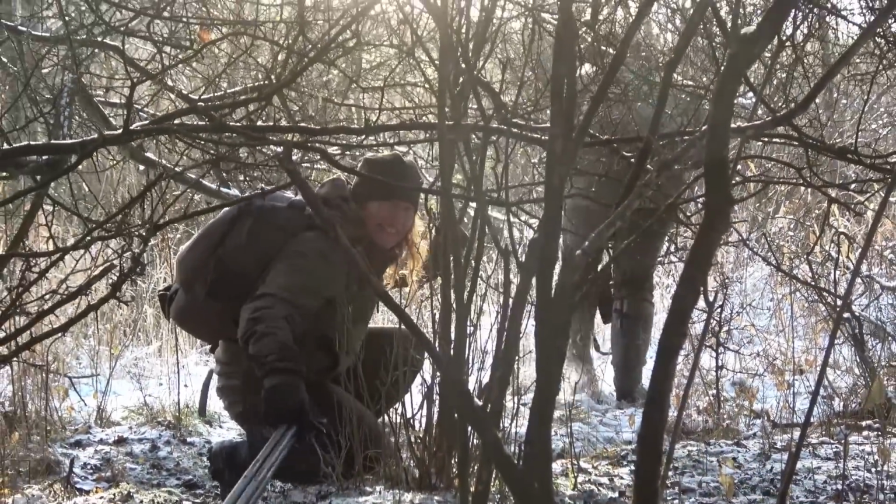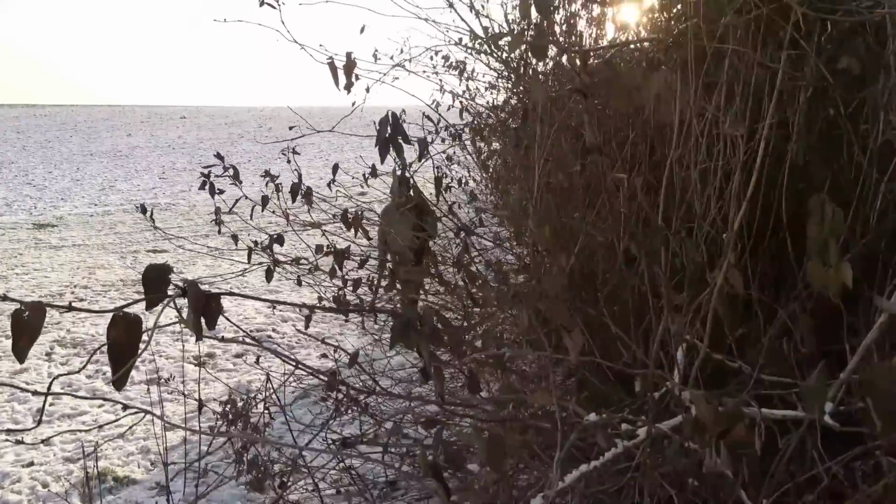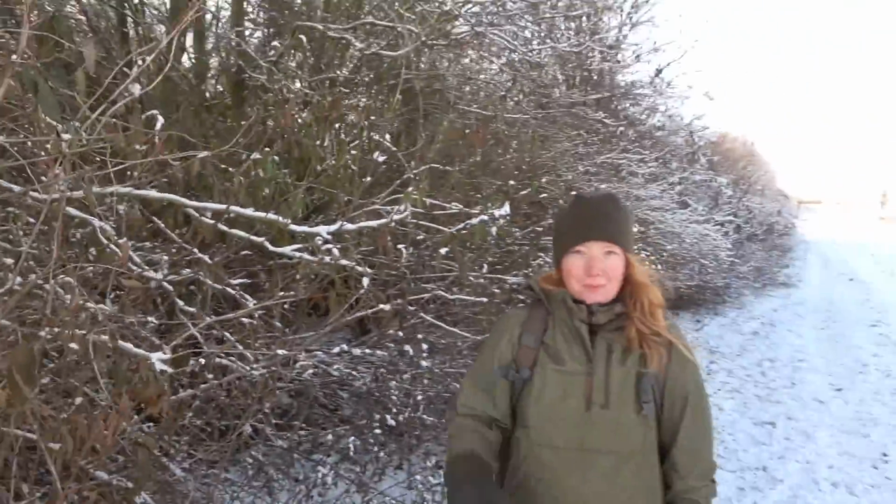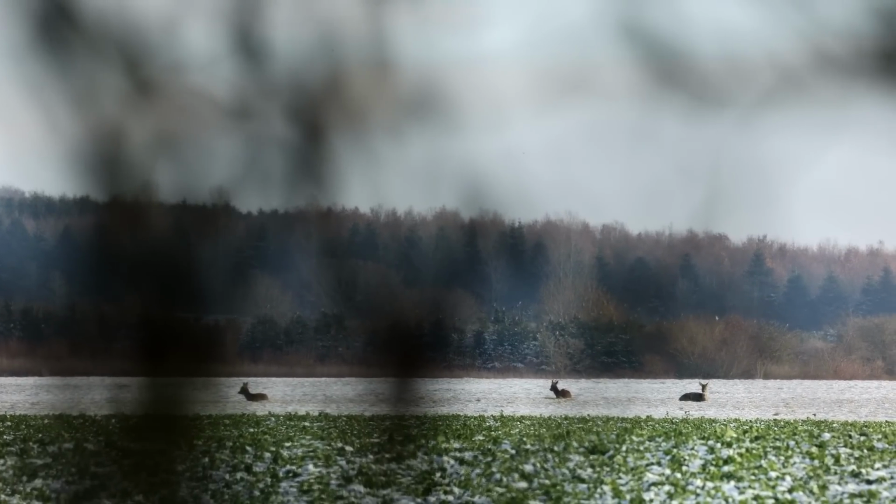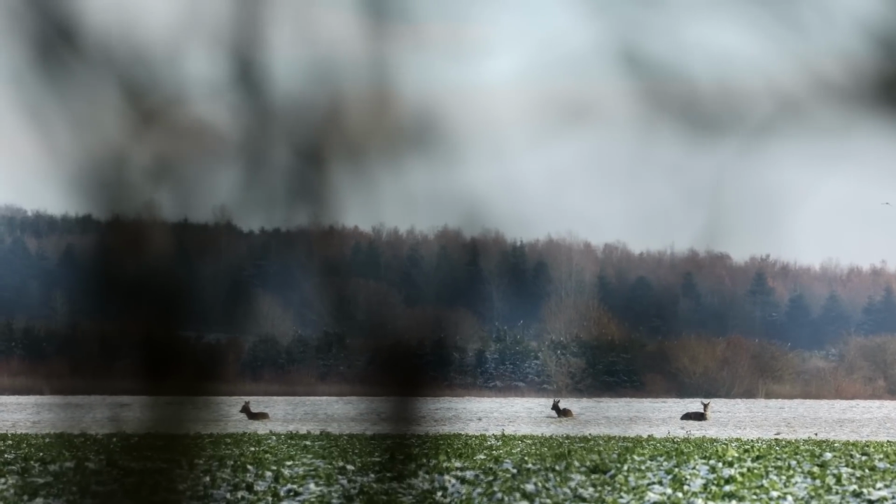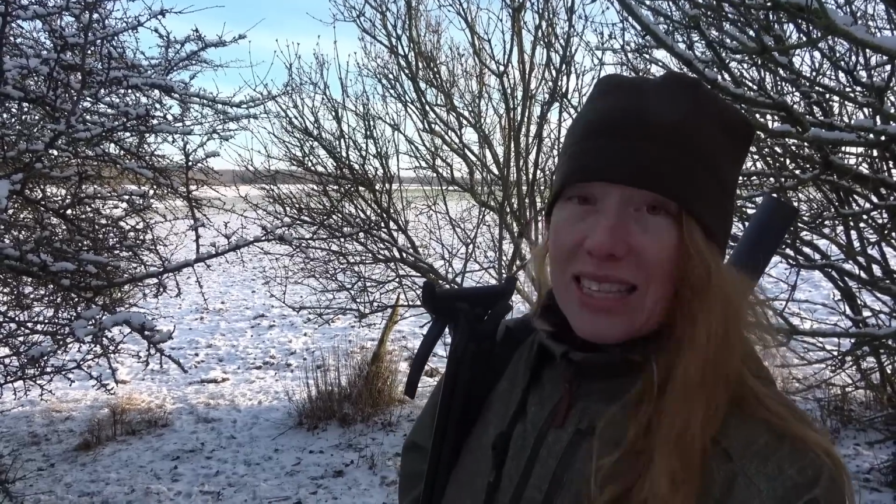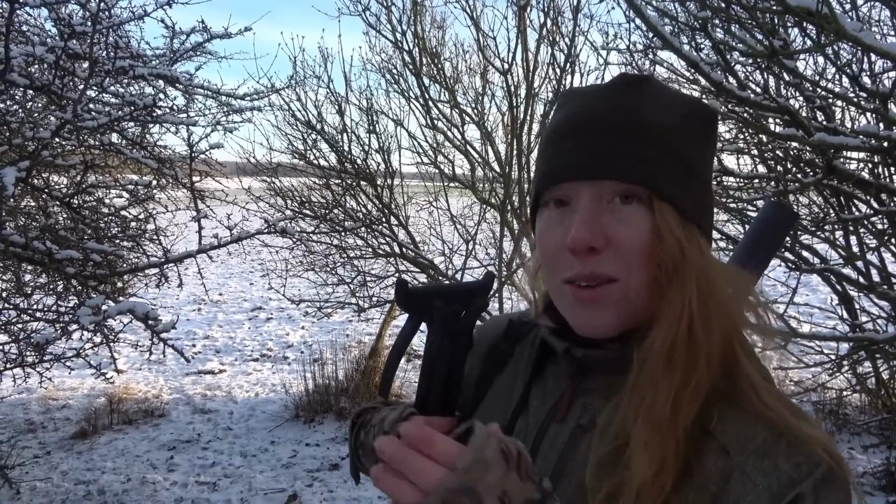Now we're just trying to stalk in on these two roe deer, and it's too much for three people. So now Thomas and Trine are going up to see if they can get a good shot. I think we're going to leave these three behind, and then we'll come back if we don't see anything else. But these are too hard to get, so we're going to go back to Rikke again.